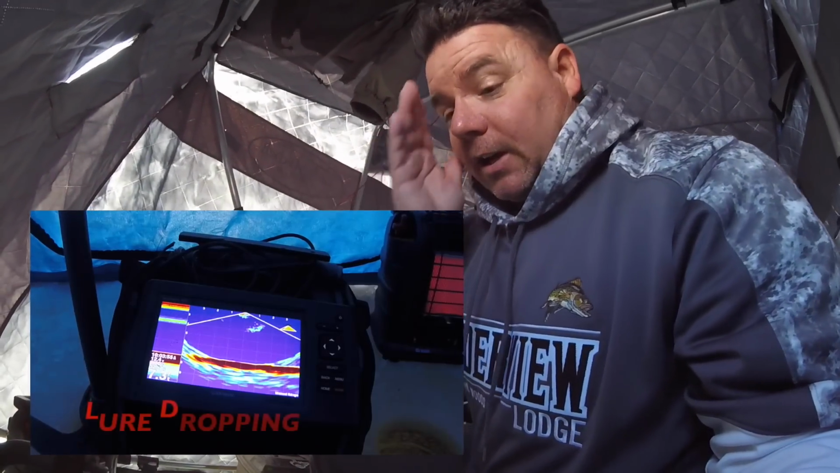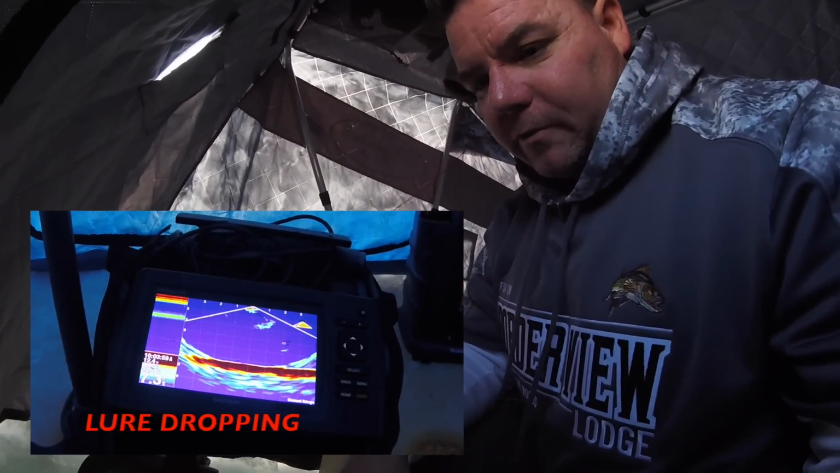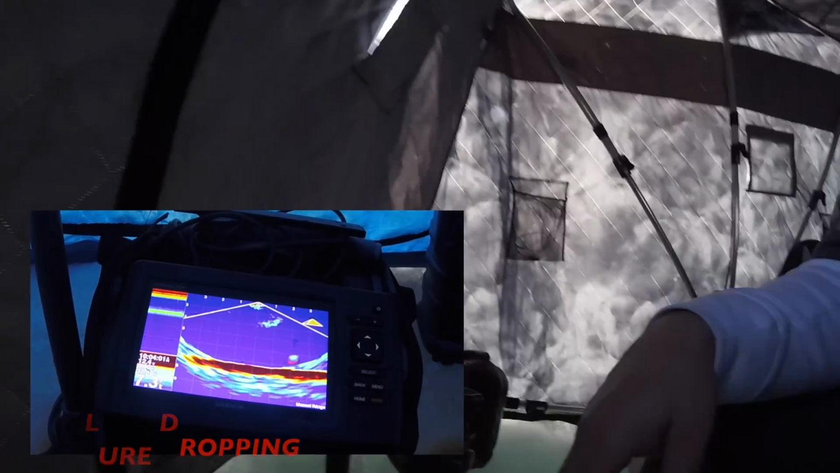This is really only the second time I've had this thing out on the ice. Using it today, I was putting that lure right in front of those fish, and I was actually seeing some cool stuff.